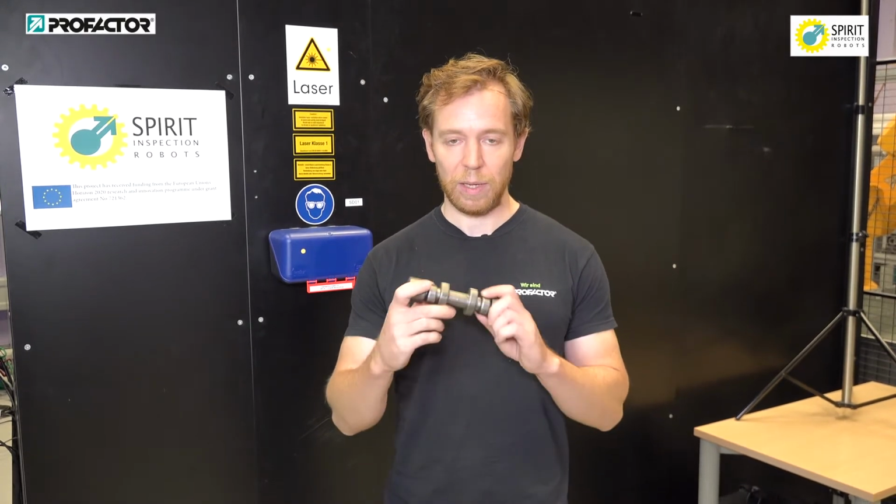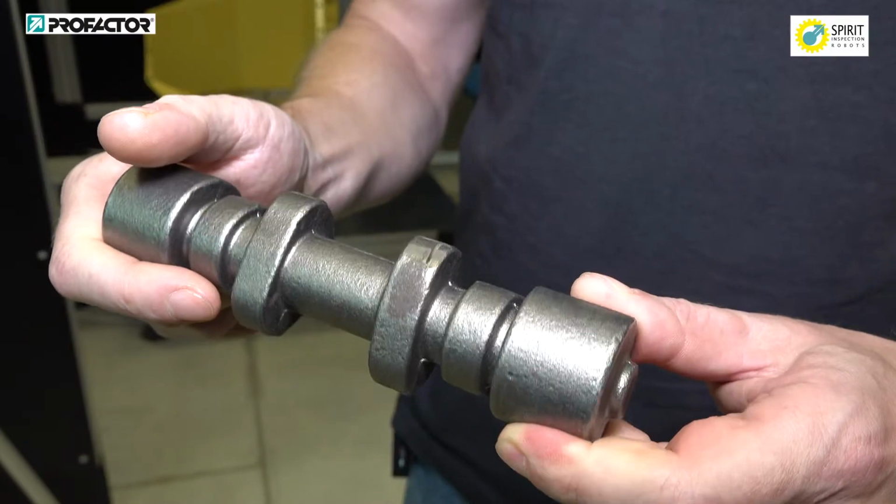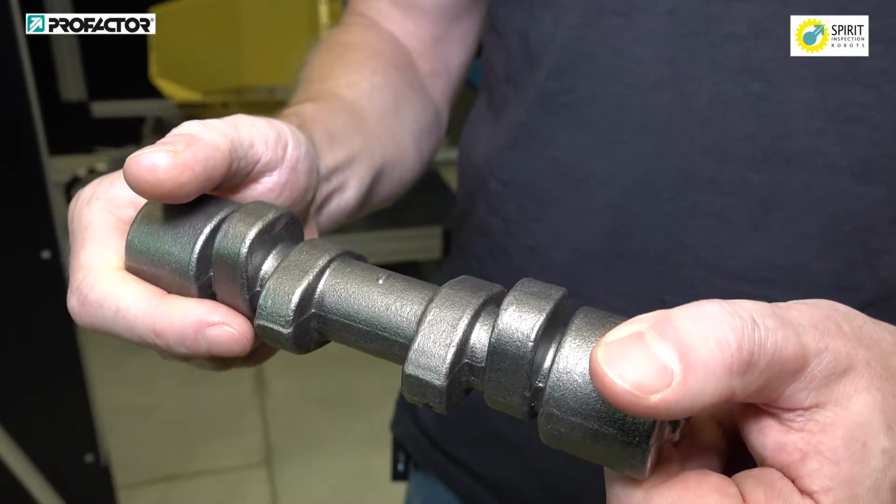Here we are in the lab at Profactor, at which the demonstrator of use case 3A is set up. At use case 3A, we use active thermography to inspect forged parts like this camshaft. The goal of the inspection is to detect cracks on the surface of the part.